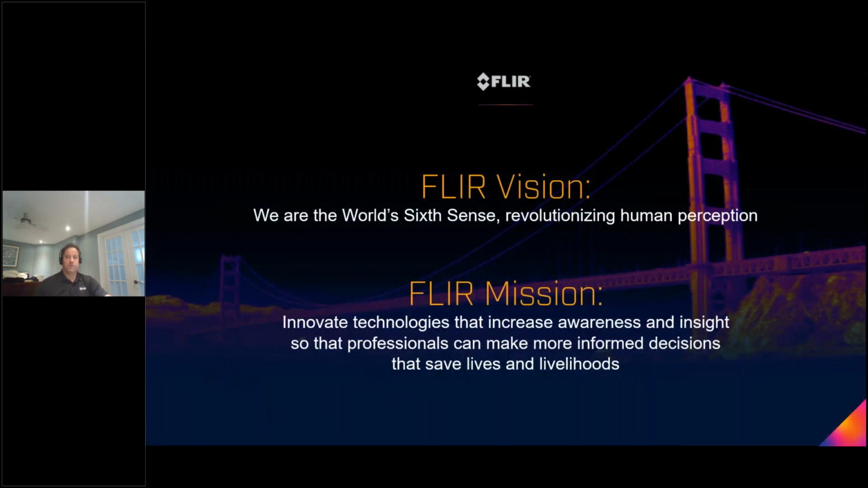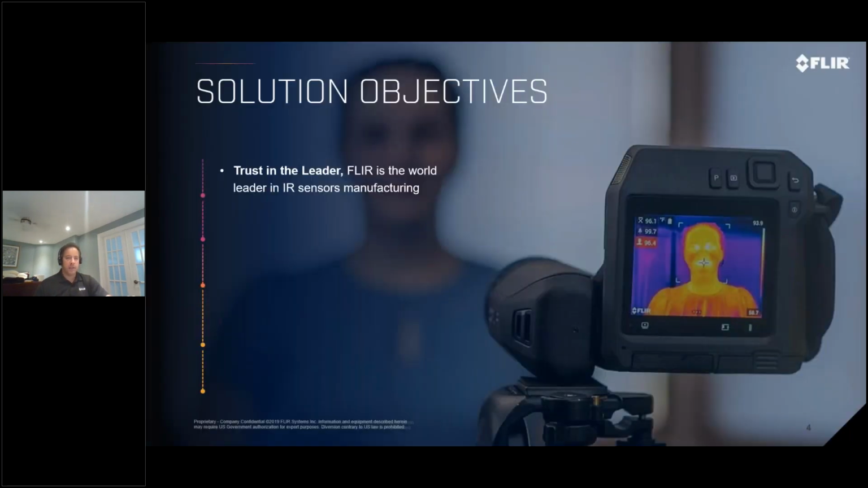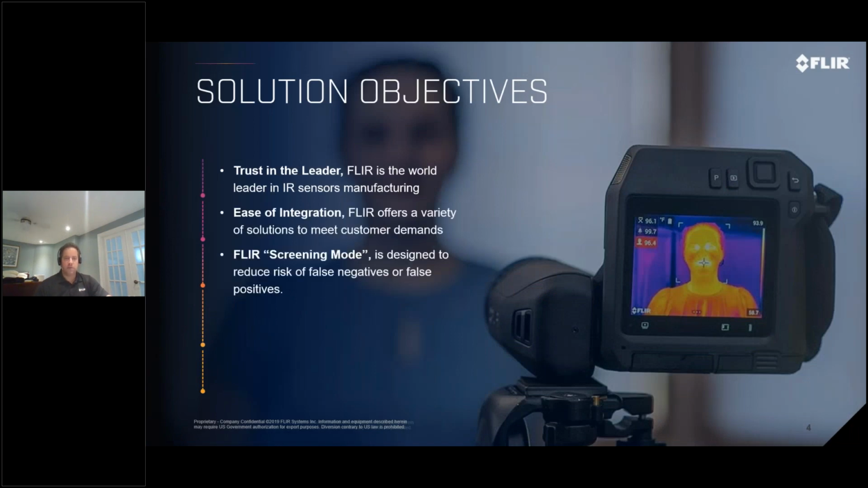One thing I wanted to present to you today is FLIR's vision and mission statement. FLIR is the world leader in infrared technologies, and our mission statement is to really save lives and livelihoods. This is something that our new president has been focusing on the whole team worldwide of about 4,000 employees to make sure we focus on that. We always give the best solutions to the marketplace. We want to be the trusted leader. We want to make sure our products are easy to integrate and easy to use.